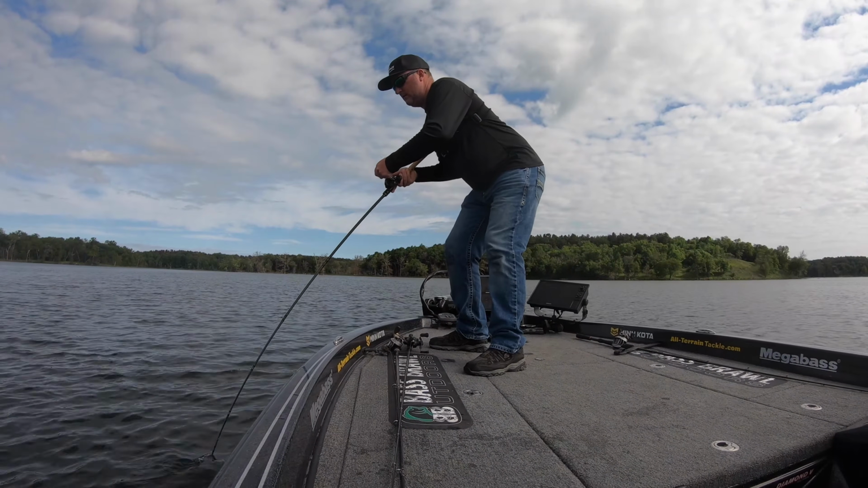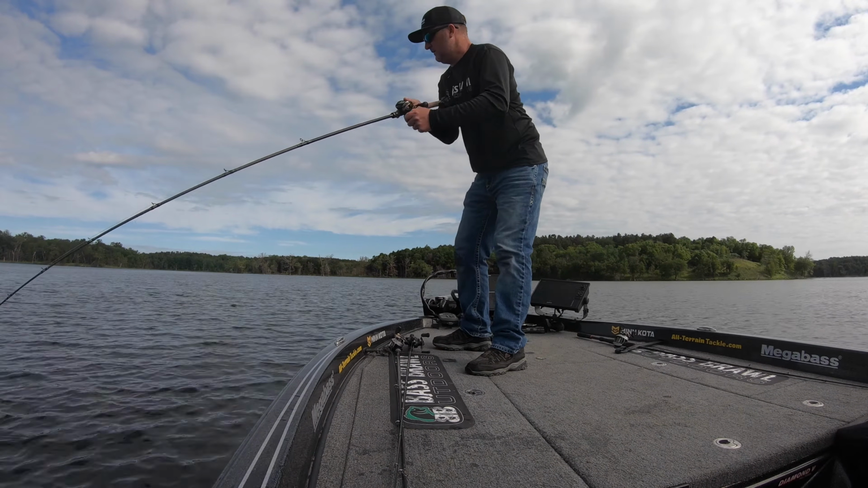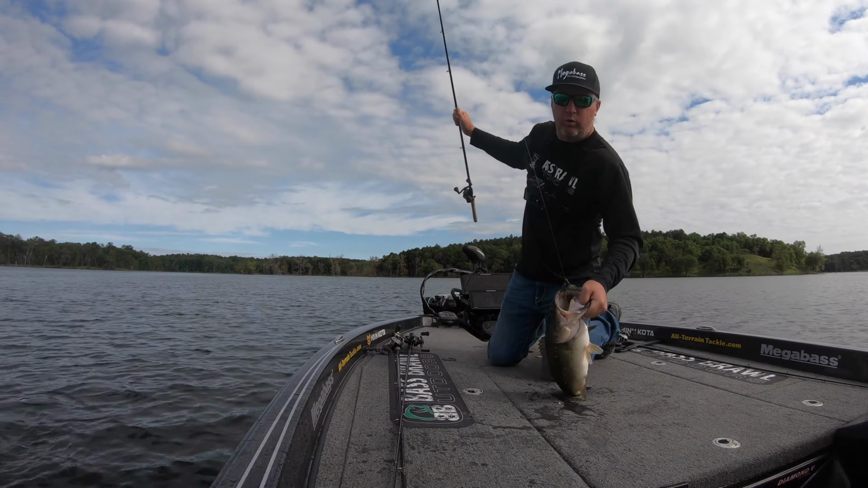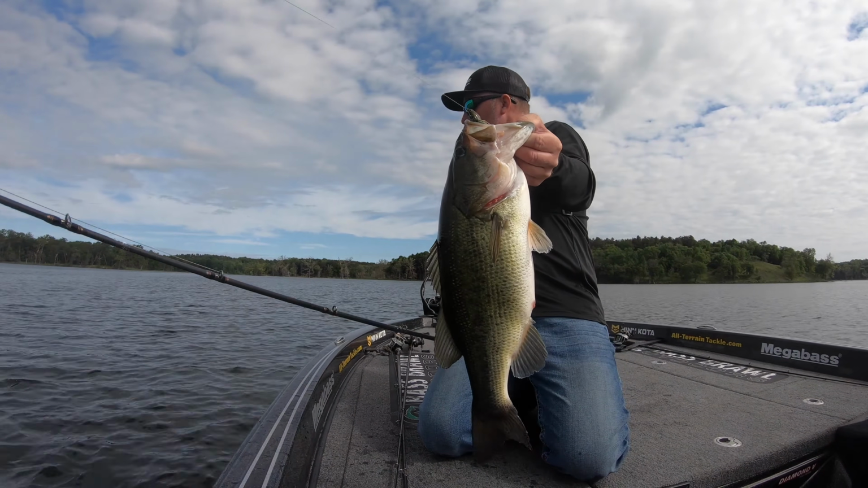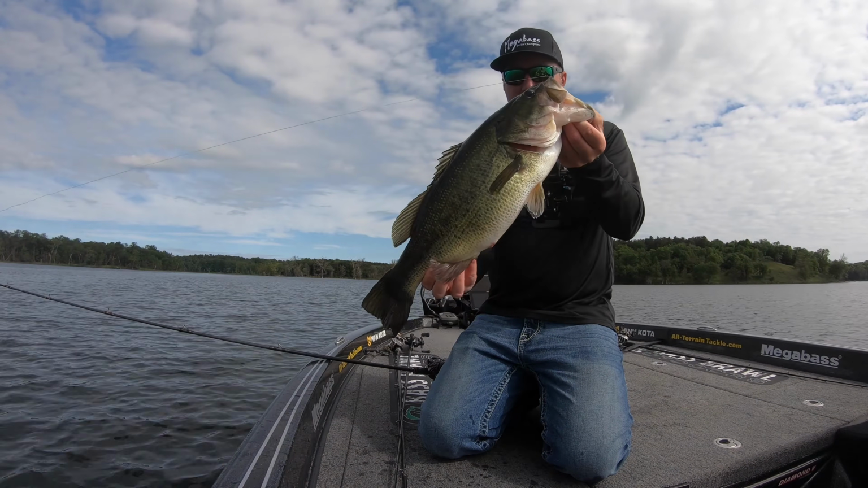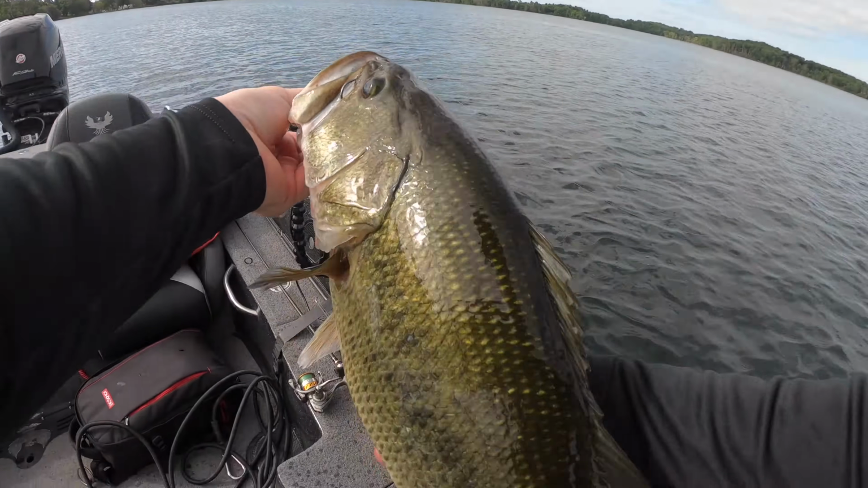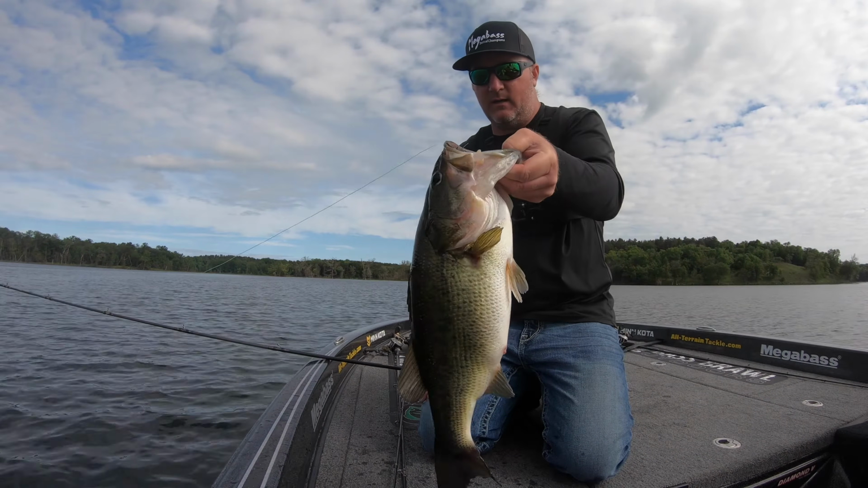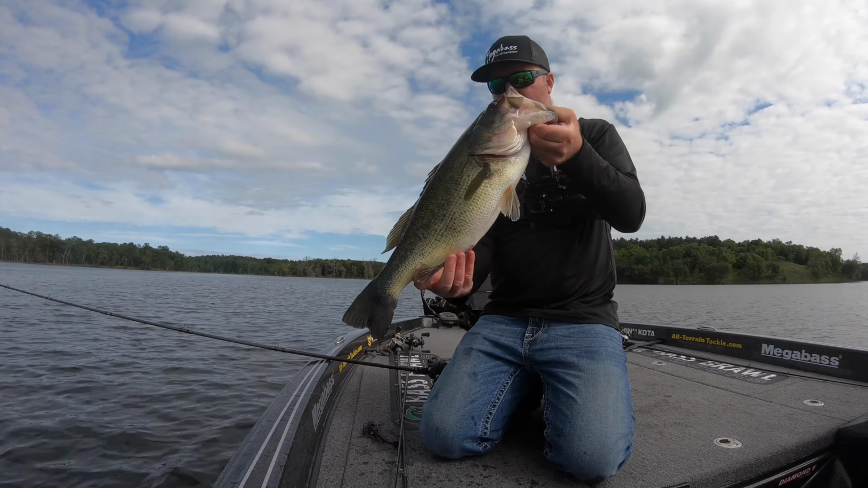Oh man. Holy cow. Oh, that's a big one right there. Oh, look at that. Look at that. Are you kidding? Look at that. That's a beast. Look at the belly, it's starting to feed up. Oh man, that is a giant Minnesota largemouth.